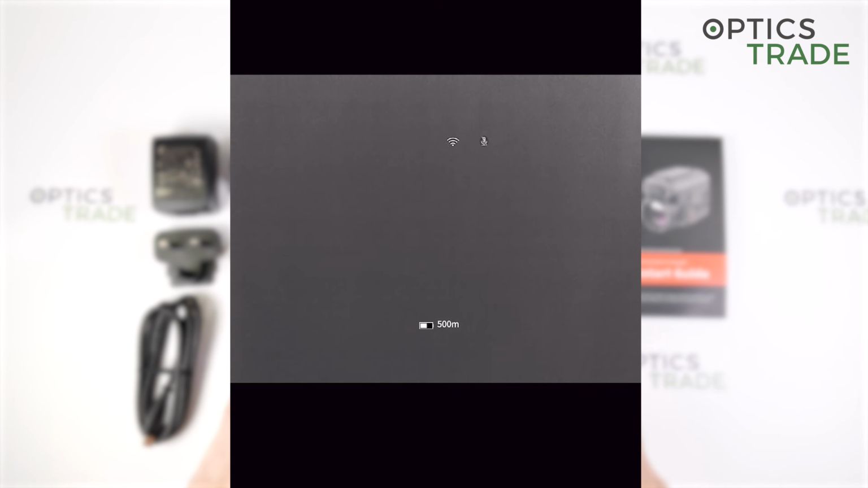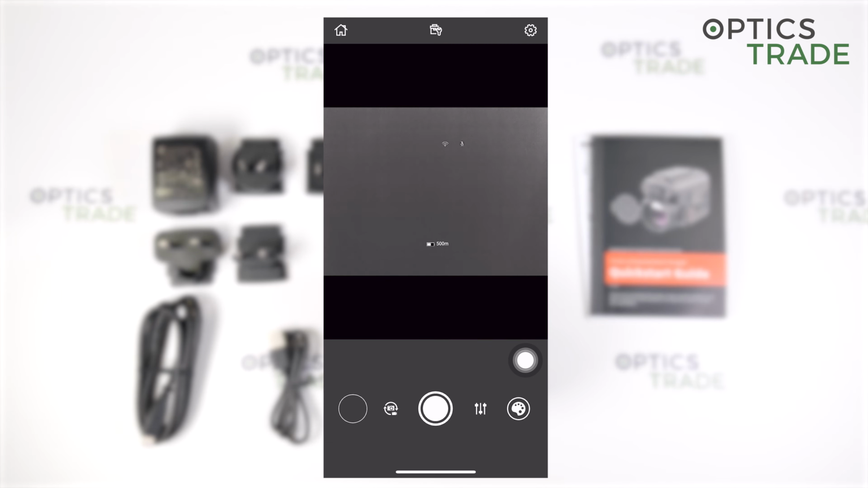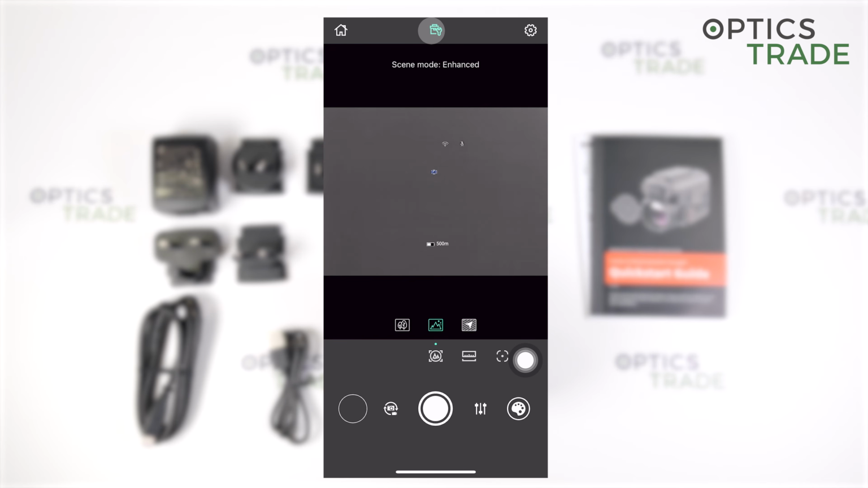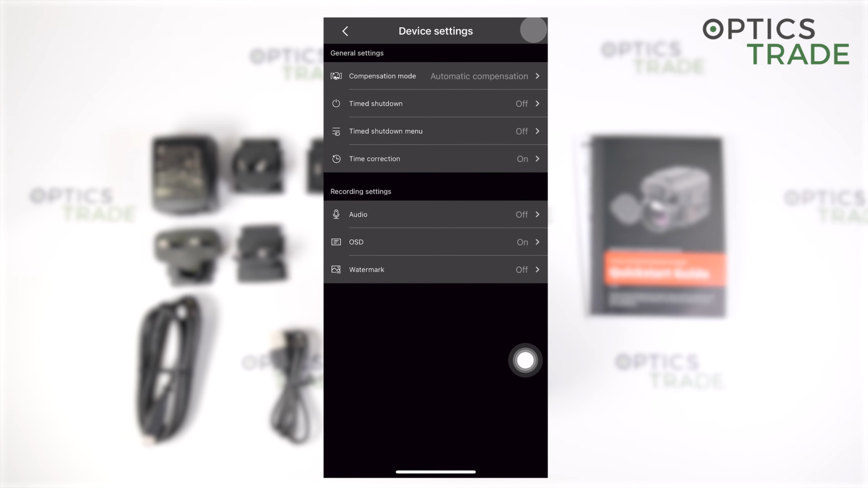Then if I show you something on the phone screen, here is the home button. When we go to observation, we have on top the scene mode, as I said, enhanced, nature, and so on, and highlight. Then on the side we have the settings, where you can also adjust everything like in the device.